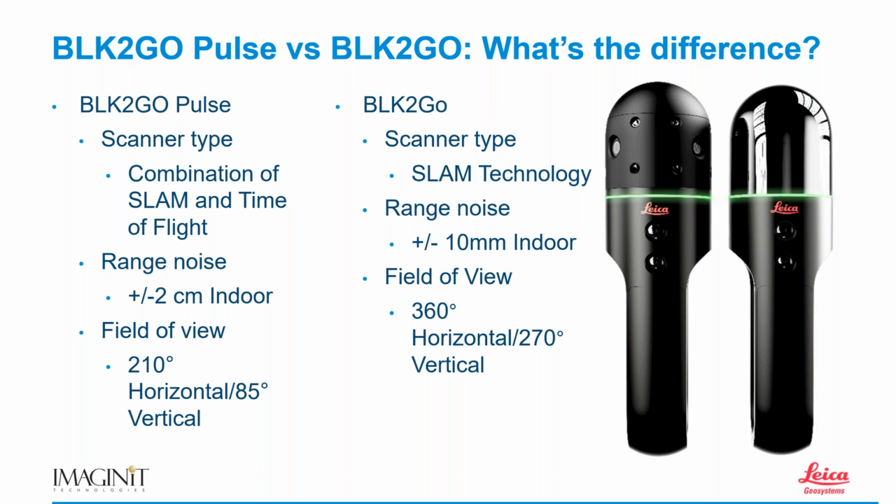BLK2GO, I want to collect everything around, 360 degree horizontal, 270 vertical, right? We want to be able to collect all that data. We can collect all that data.